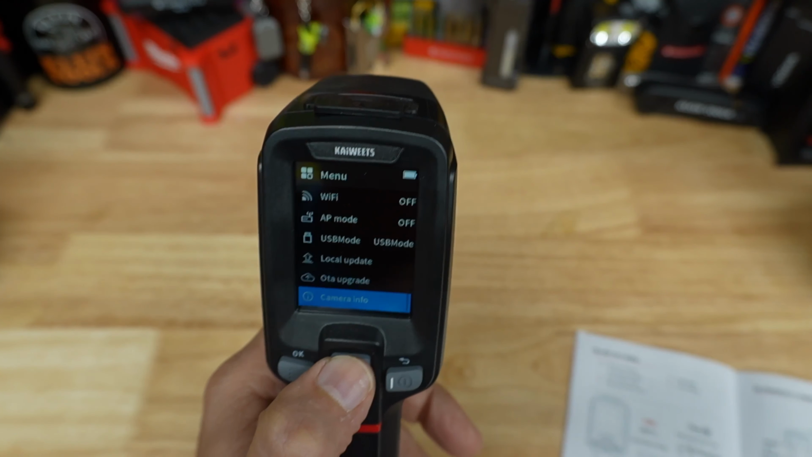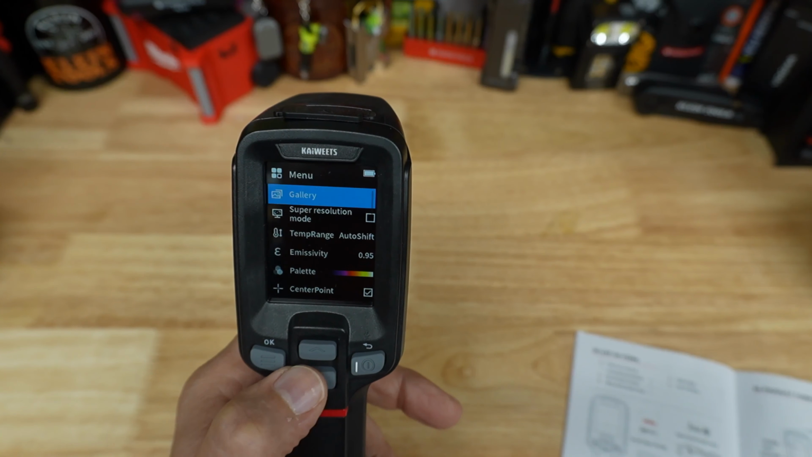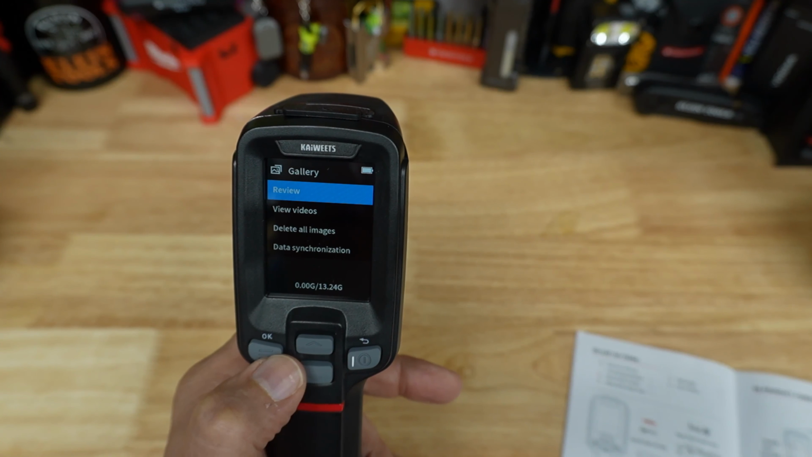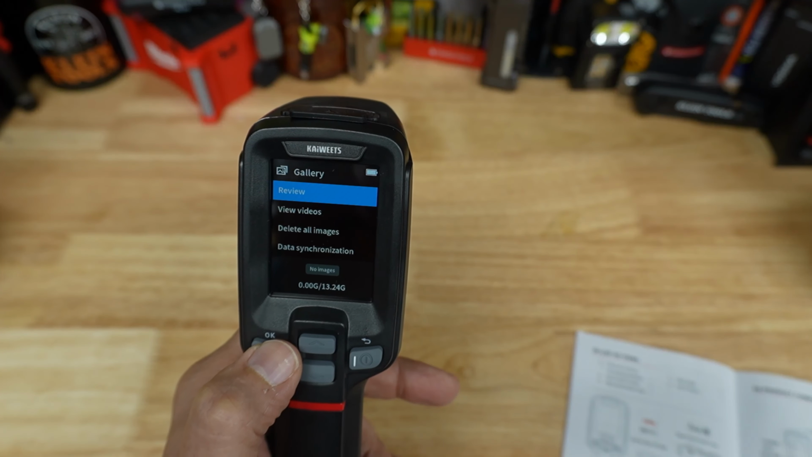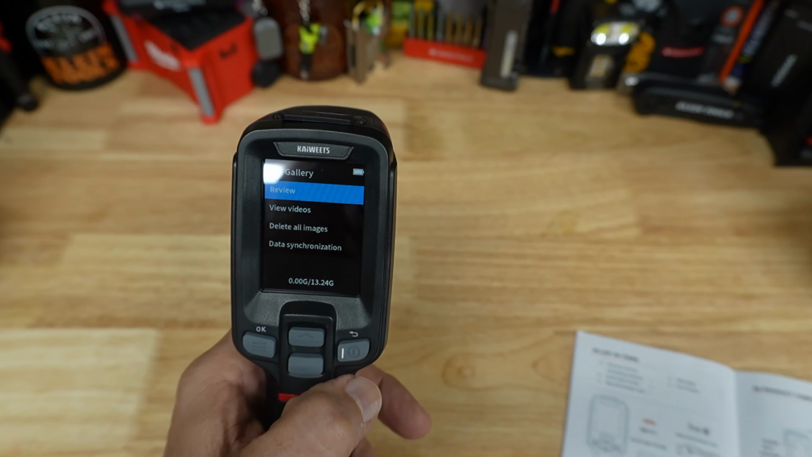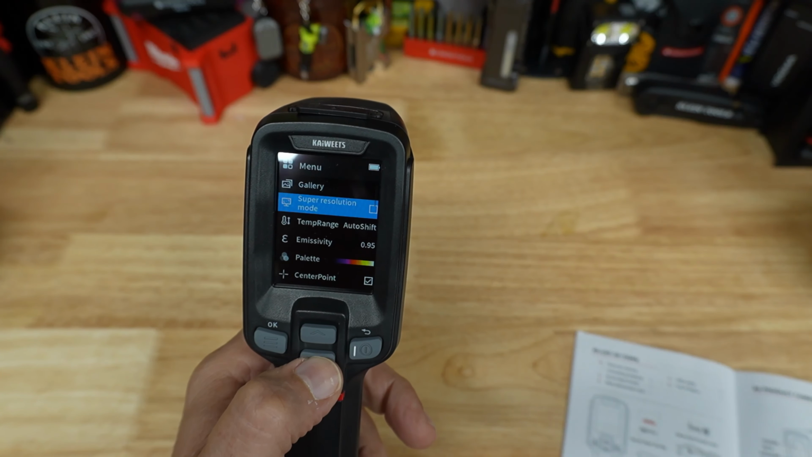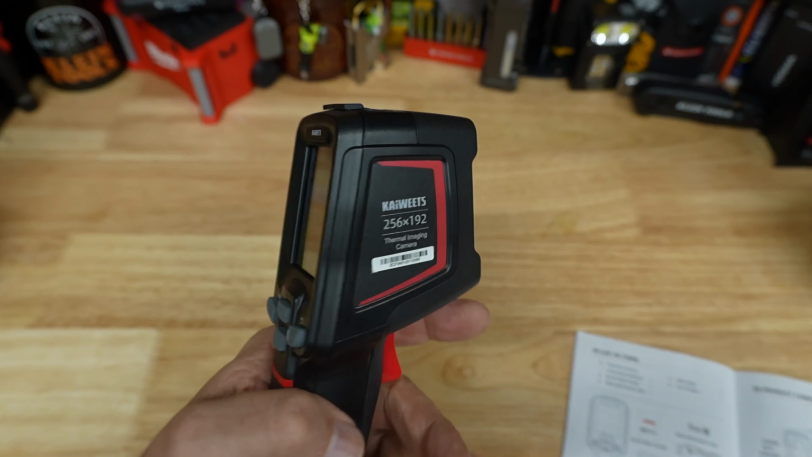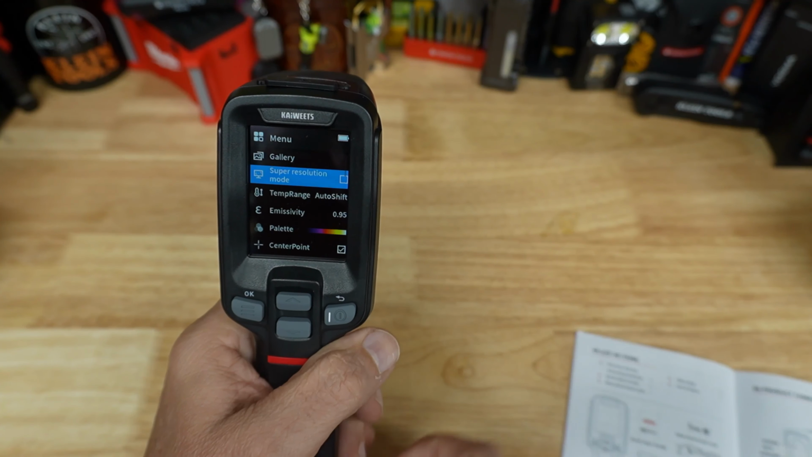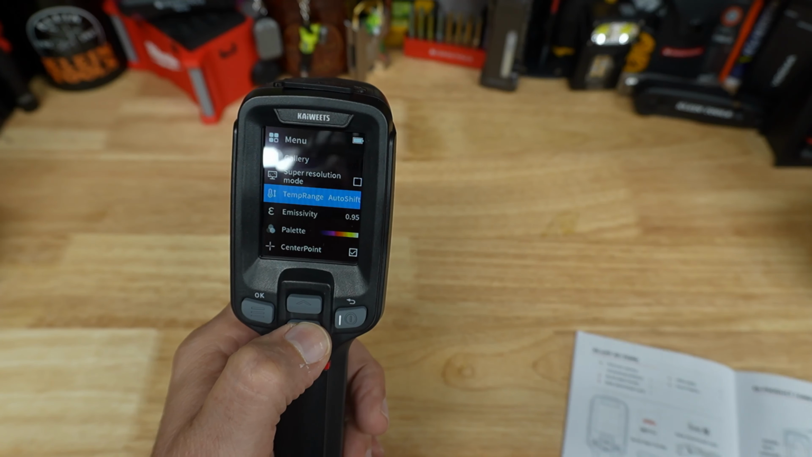Okay, you go up and down on the menu here. This is gallery. If you've got any pictures in here, this is where you can view your videos and pictures. There are no images here. You see the back arrow here, so you would press that to go back. Now this is your super resolution mode. This one is 256 by 192 resolution. You can actually double that with your super resolution mode. Here's your temperature range. I just put it on auto shift.